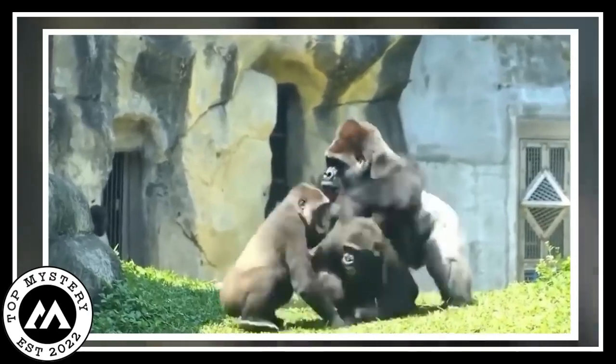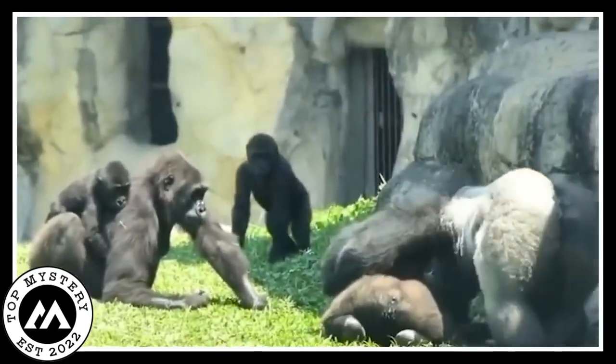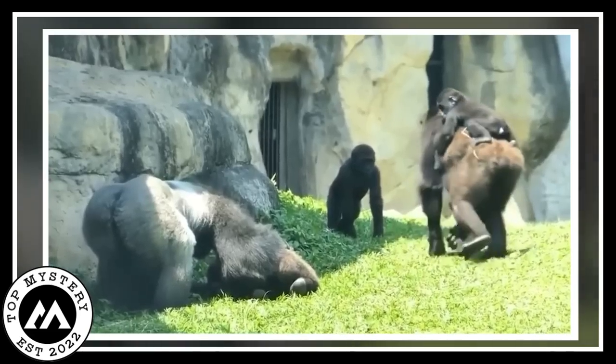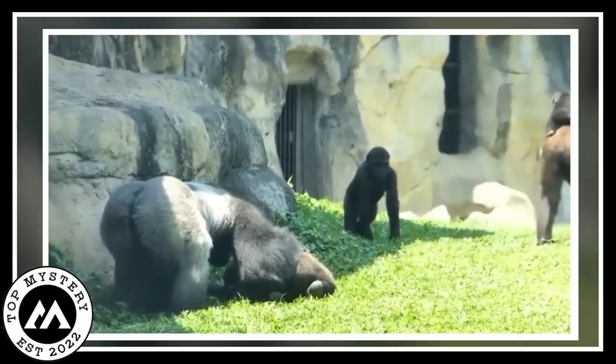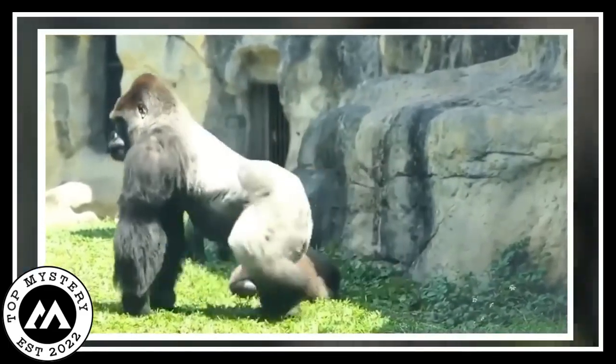Then, after a while, a big gorilla came and stopped their fight by catching hold of the gorilla. The baby and mother gorilla were moved from there. It was a deep mystery how that responsible gorilla stopped the fight between its mates. It was really astonishing.